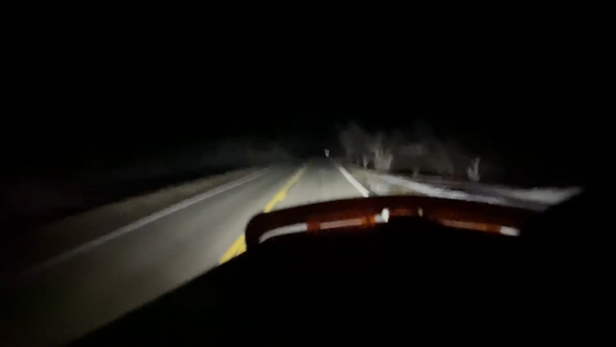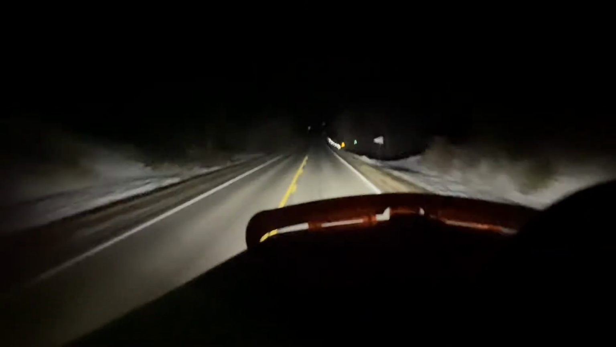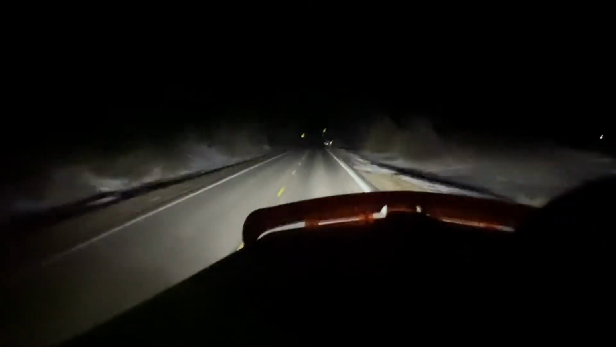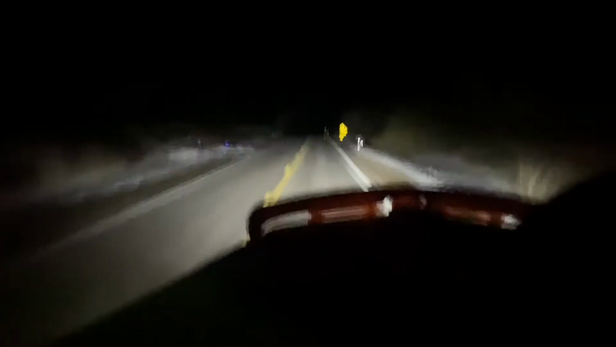Back roads, I feel like you're more prone to have an animal strike, whether it's a deer, elk, a coyote, maybe even a farm dog. There's farms on these back roads. With farms, you need to watch out for tractors, farm equipment. They will be on the road. They may be pulling some grain wagons that ain't got no lights on them. These are things you gotta look for any time of the day or year, but especially at night.